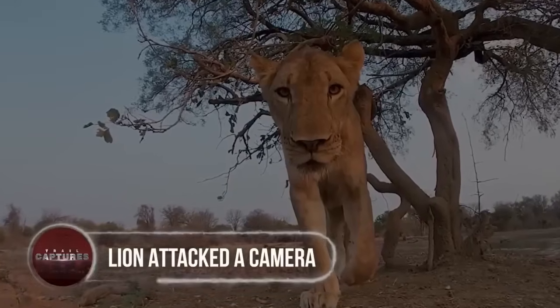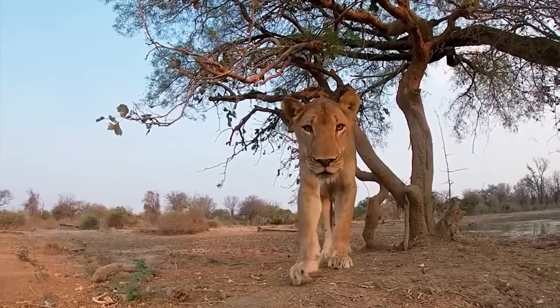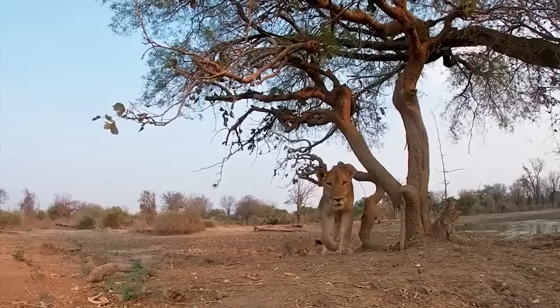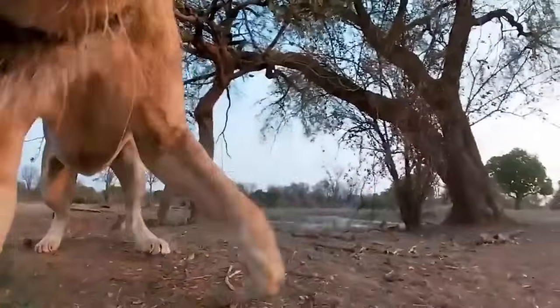Lion attacked camera. They say curiosity kills the cat, but here, this curious big cat is aiming to kill a beetle cam, which it found interesting, and hence proceeded to investigate. A video posted 3 years back in October was filmed by a remote-controlled buggy somewhere in the jungle of Africa and shows a lioness and its cubs.